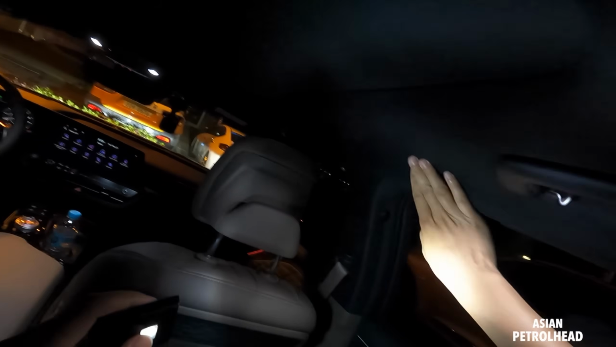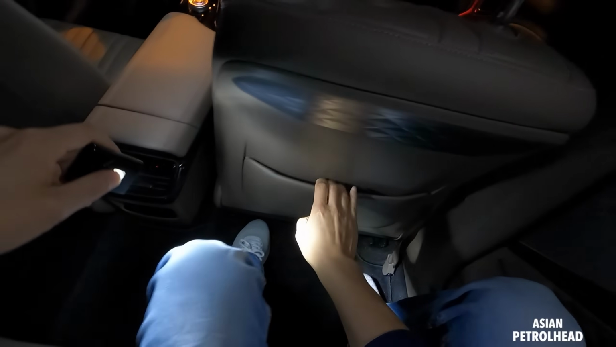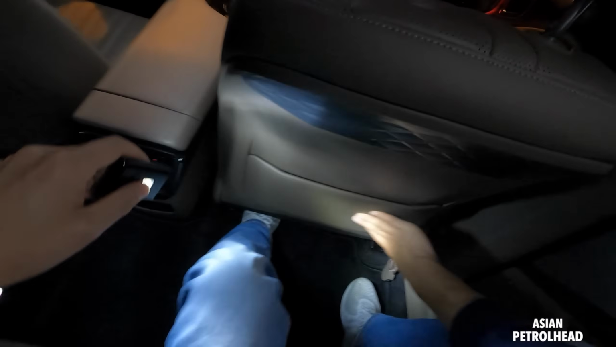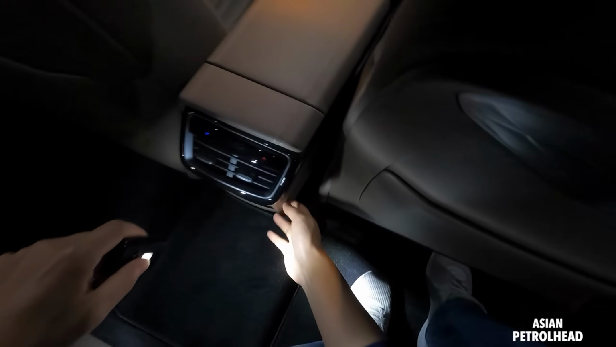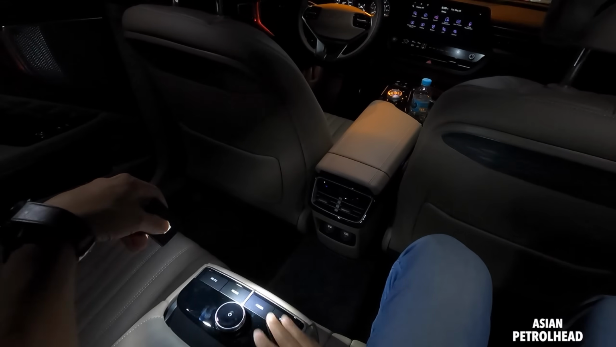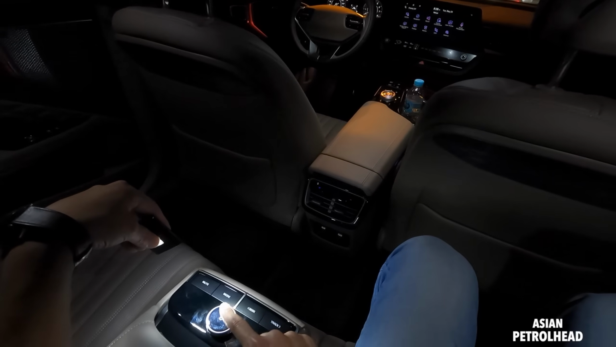That's suede on the top. Okay, so nice and matte pop kit. This is plastic. That's leather. Hard plastic on the bottom. So good armrest. They give you even media controls here.